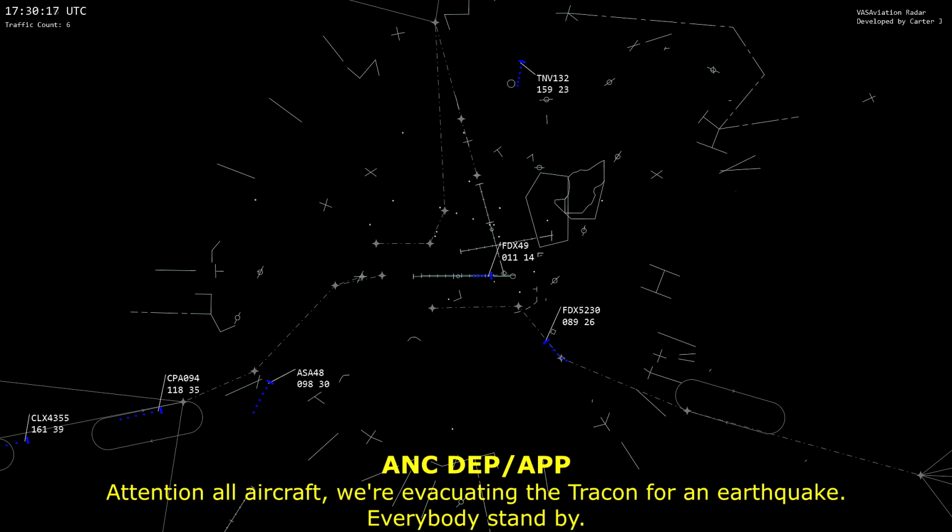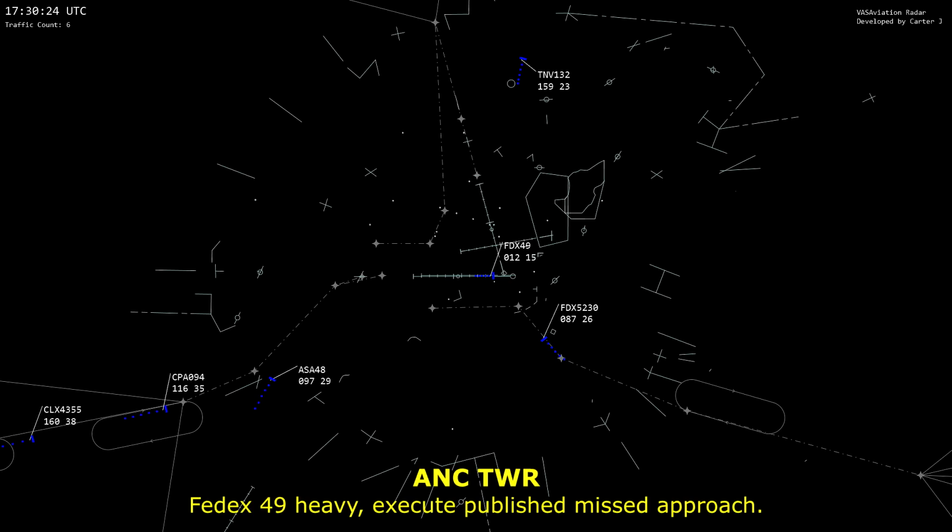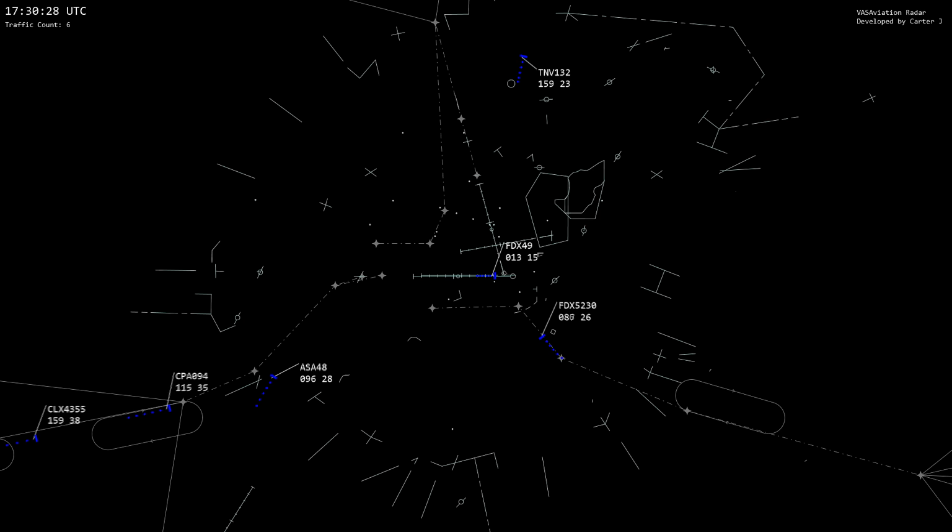Aircraft, we're evacuating the TRACON for an earthquake, and everybody stand by. FedEx 49 Heavy, execute published missed approach. Published missed approach, FedEx 49.